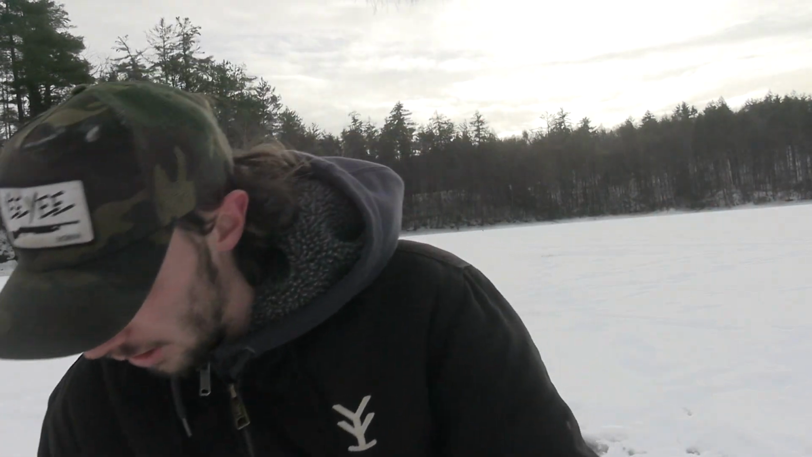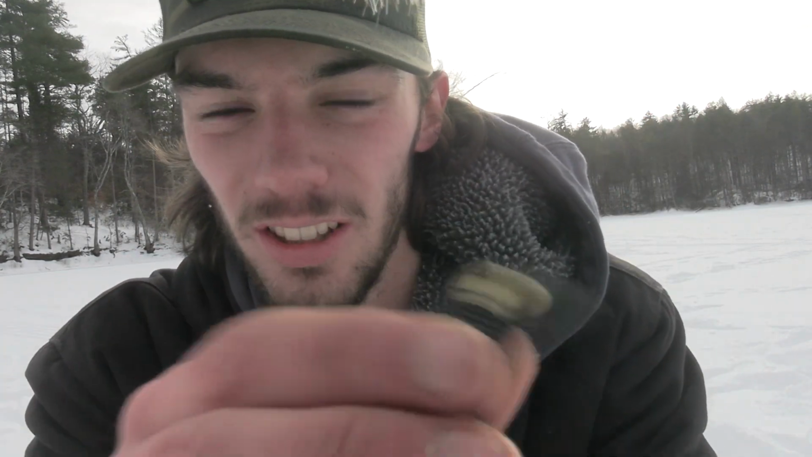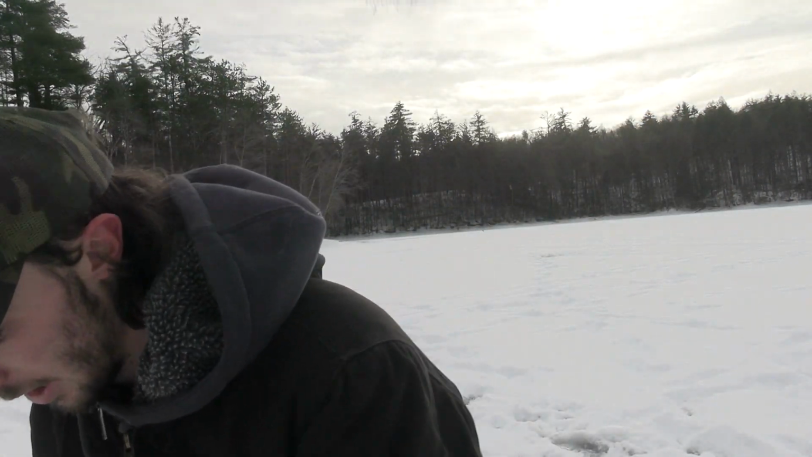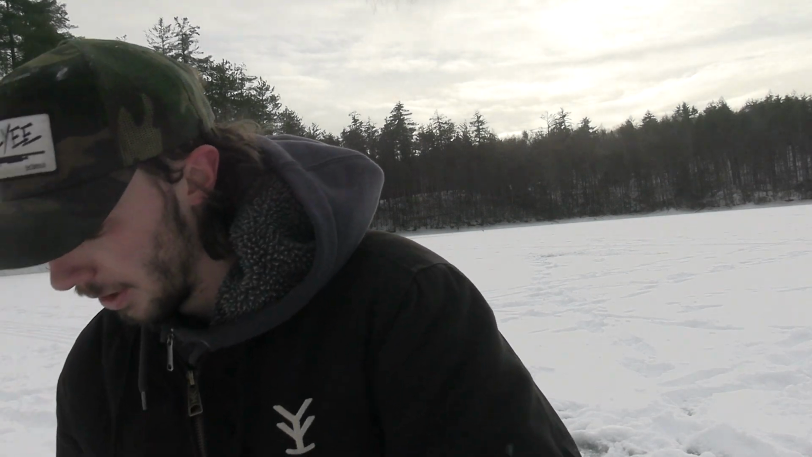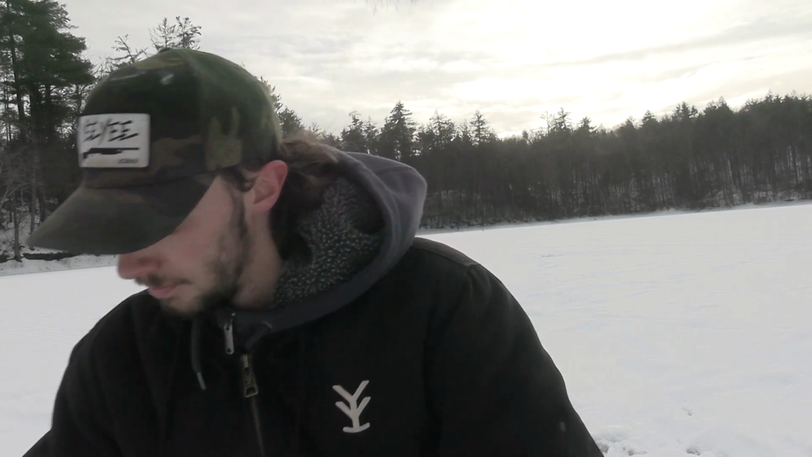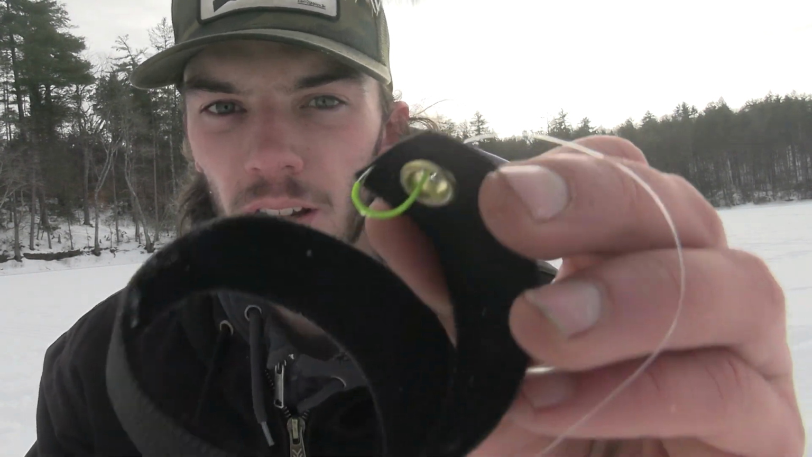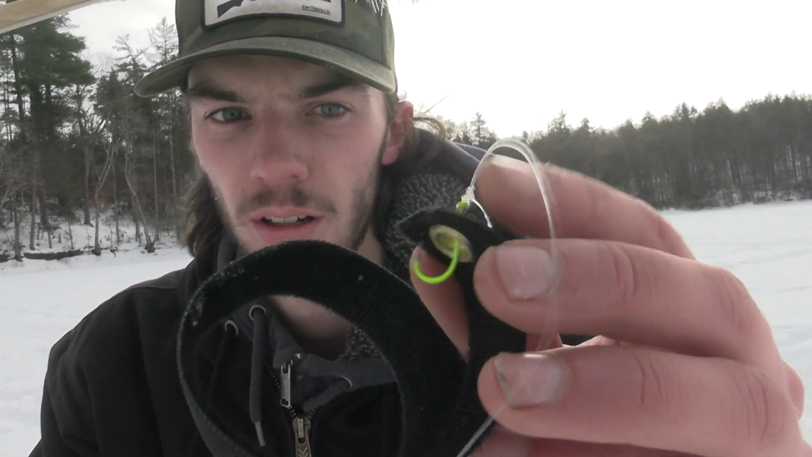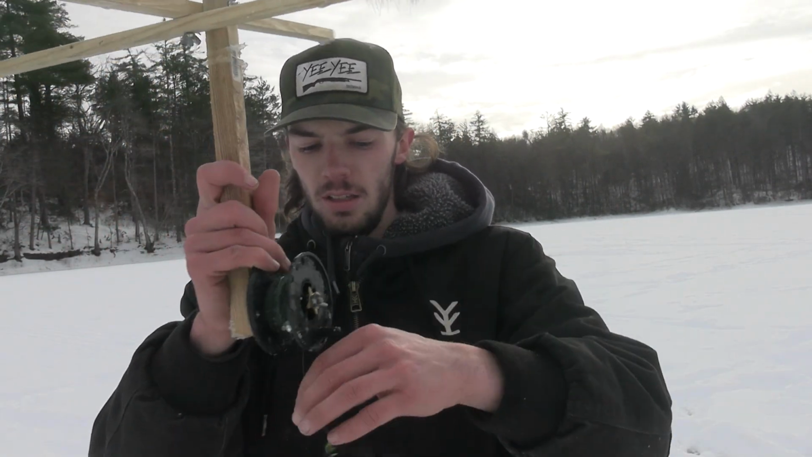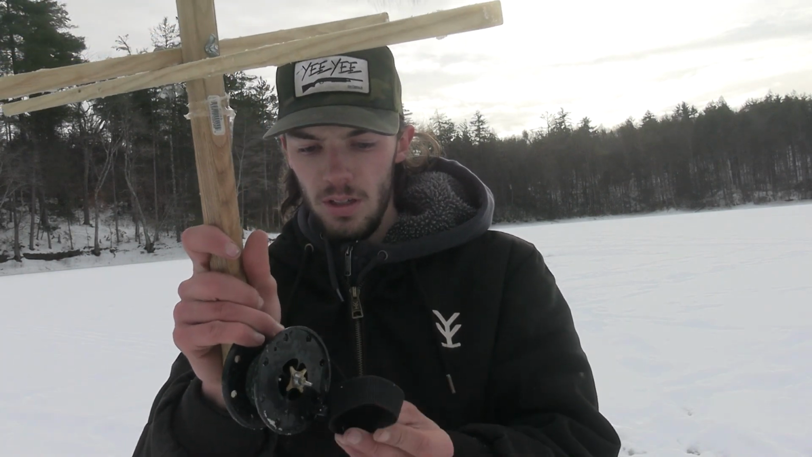So like I said, this is literally just a piece of Velcro. You can see, it just has that circle in the middle. And then, it's gonna be kind of hard to show you, but the hook goes right through that little circle piece. Like so. See how it's through it? You can really see how it's through. Then what you do is, first of all, reel up the rest of your line. Make it not Velcroed.